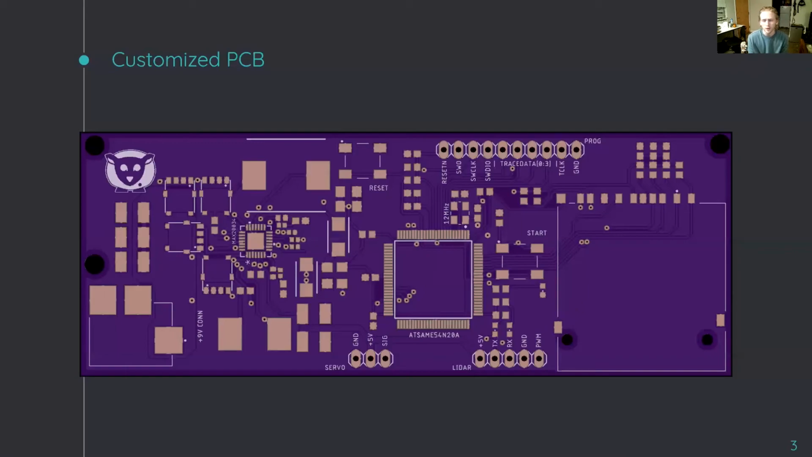In the middle here, we have the microprocessor that has the communications to the LiDAR and the servo, as well as the SD card. We also added some extra IO features such as a reset button, a start button to start the scan, as well as 3 LEDs.